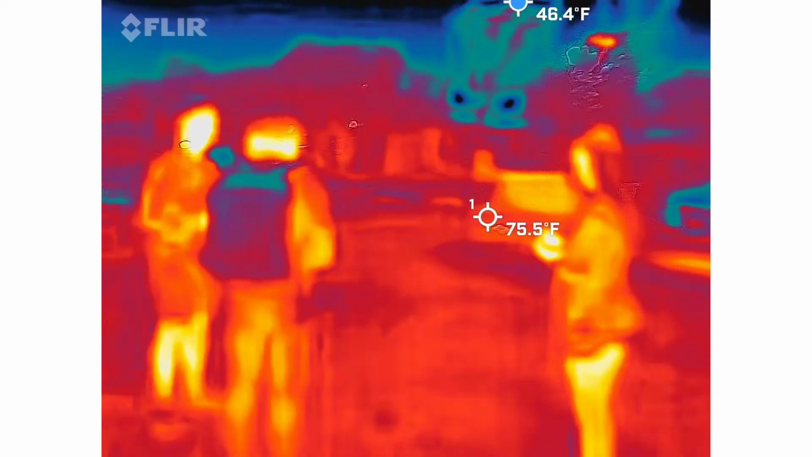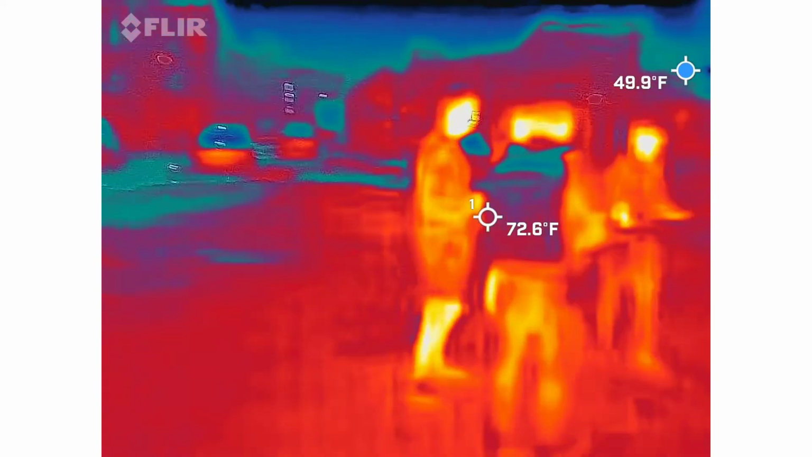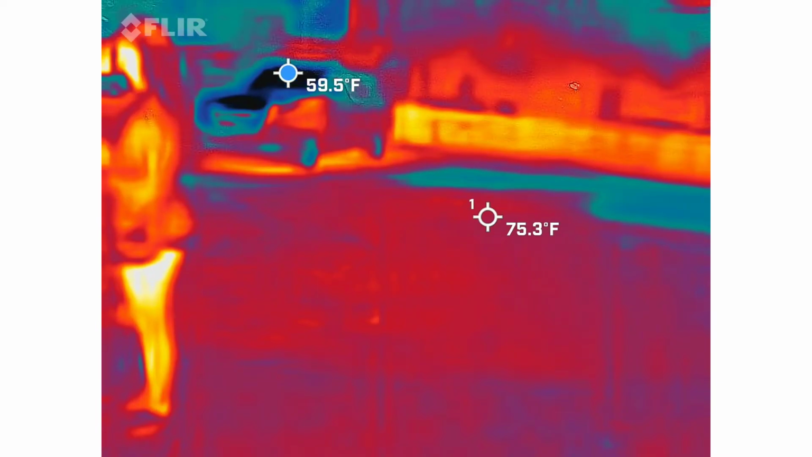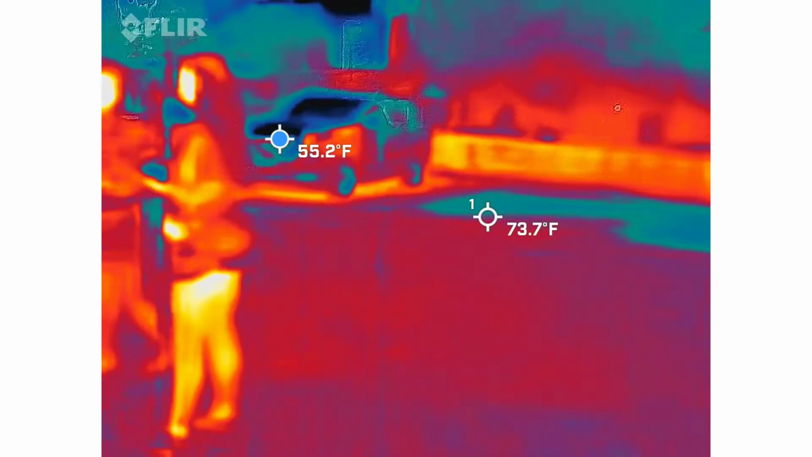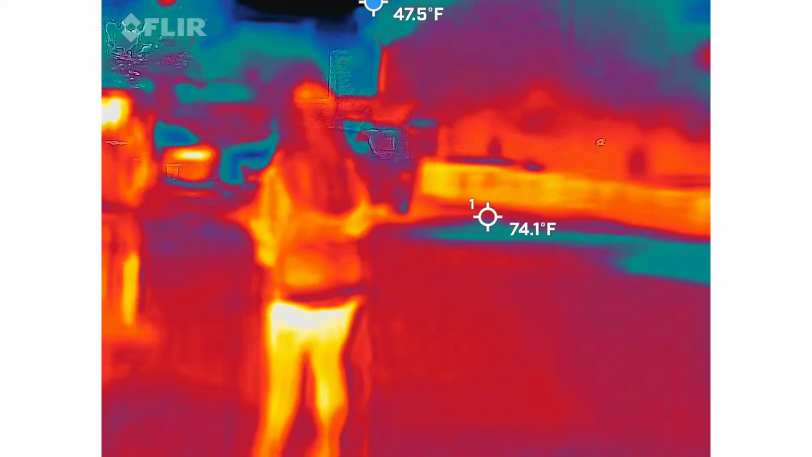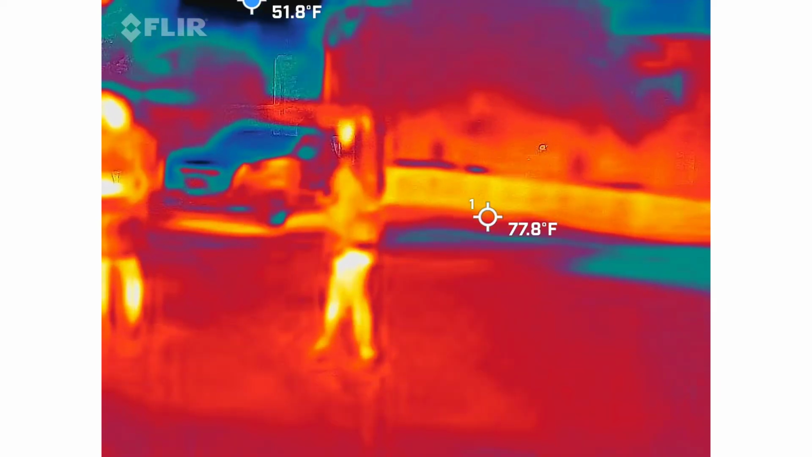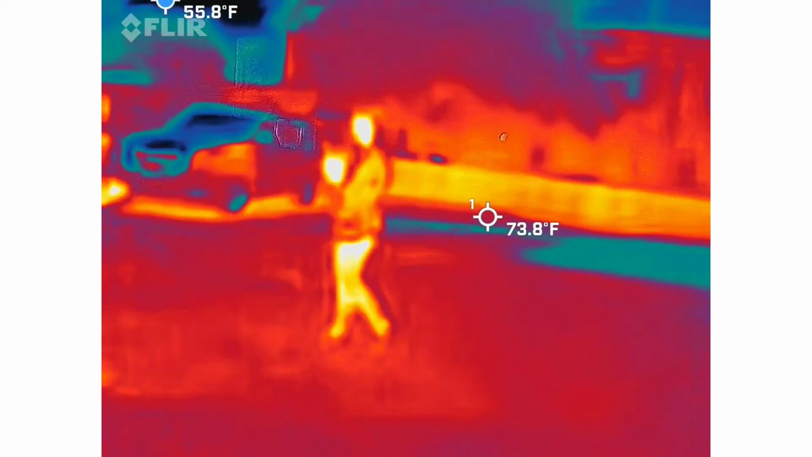We got this number. Liza, what happened to the building?